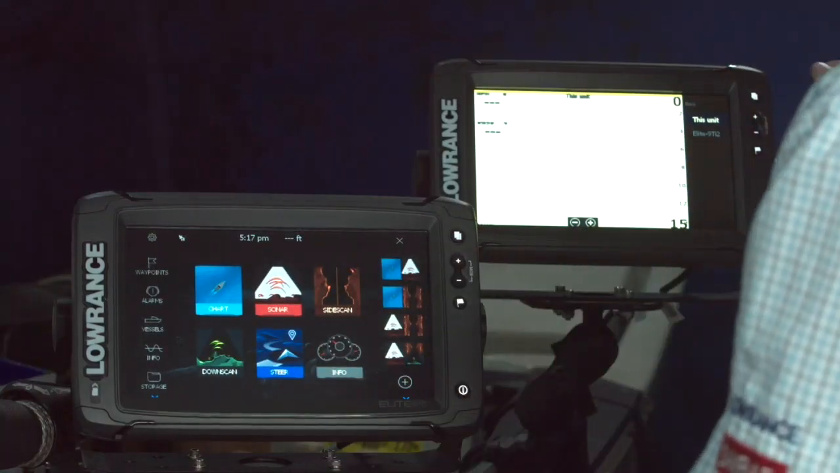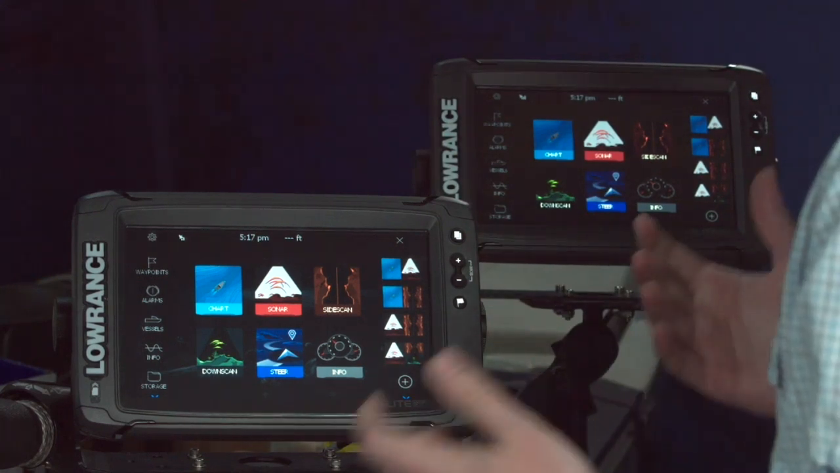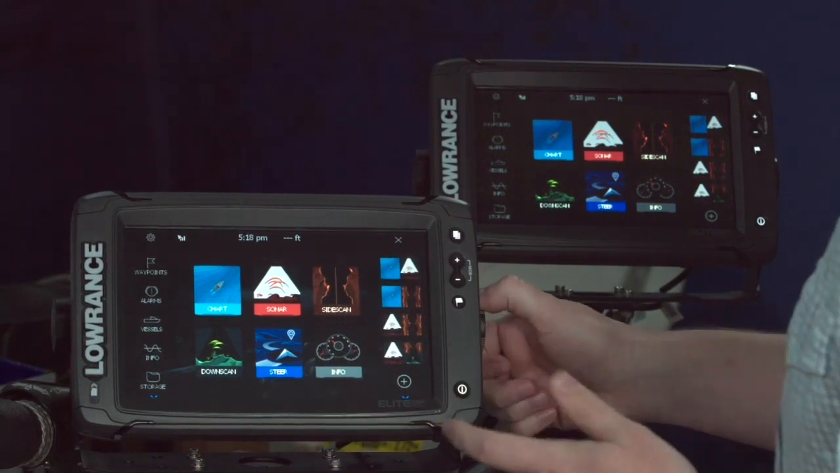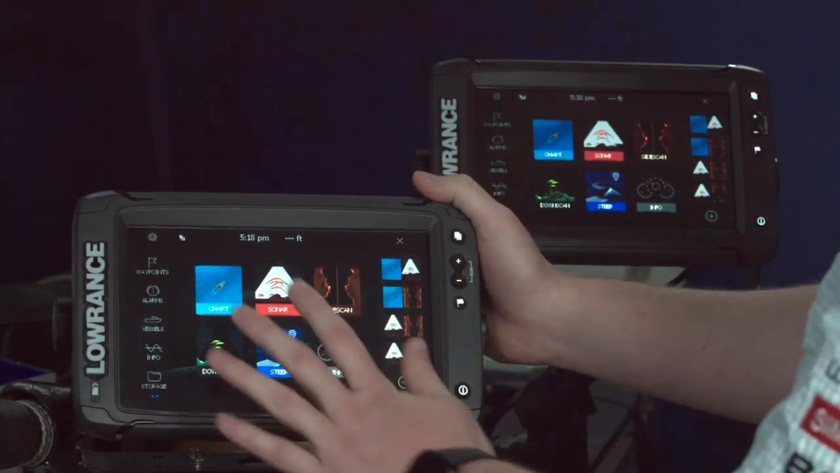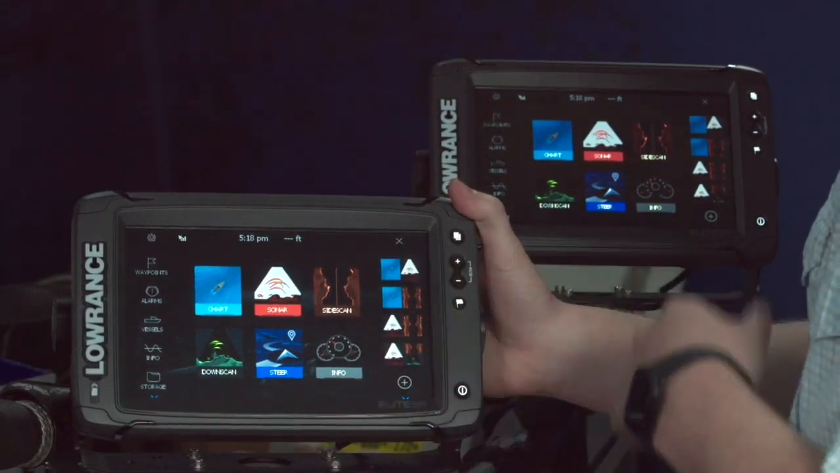So now that I have these all set up, really I'm ready to go fishing. There's not much else I have to do. If there's some other configuration I want to do, there's a few cool things I have access to just from the home screen here. So I showed you a little bit of how to do a chart plus chart, or a sonar plus sonar, sorry, split screen.